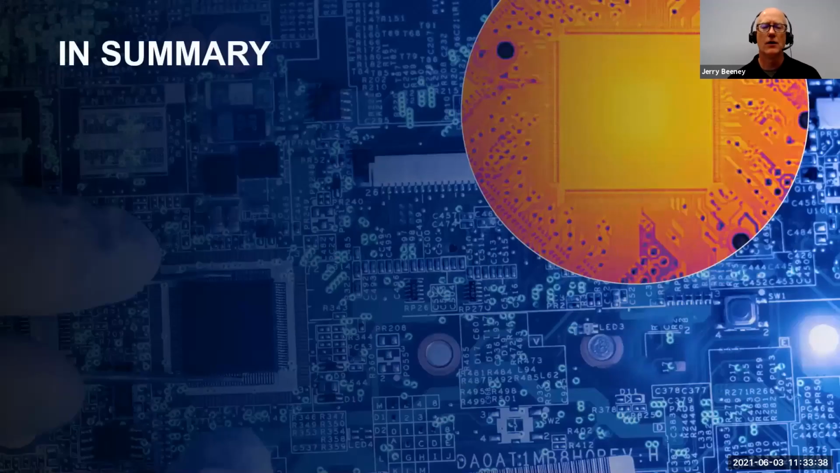So in summary, with infrared imaging, where the rubber meets the road is in the testing and identification of problems that once may have been impossible to find, or at least really difficult to locate quickly. For manufacturers, the return on investment is the images that pinpoint a design flaw and help reduce testing times and time to market, which will save project costs in the long run.